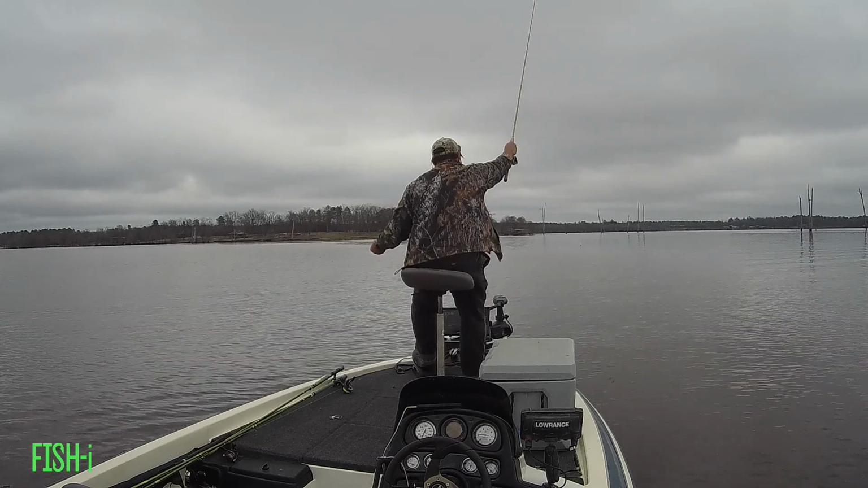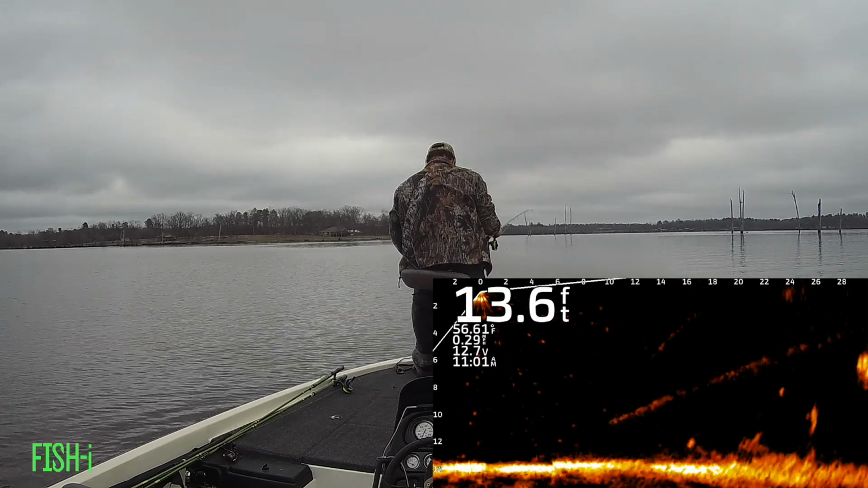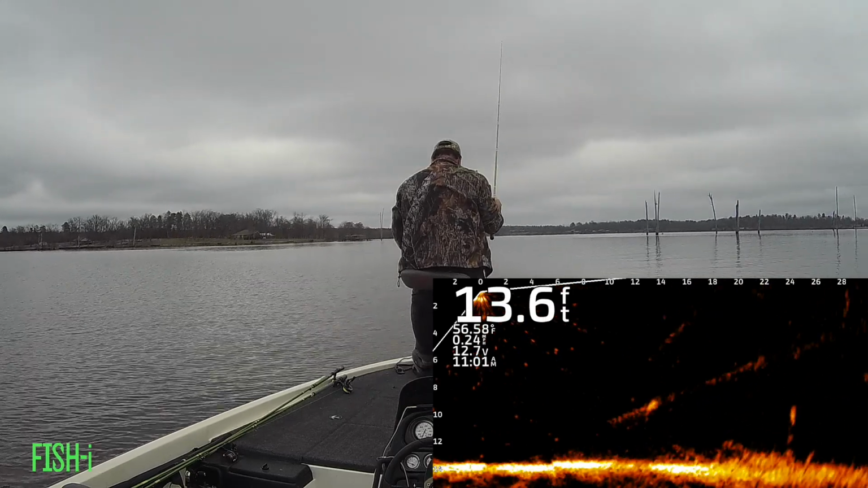This one right here was another one of those that looked like it hit my weight. I kind of lost sight of my bait for a minute, and all that happened at once. I noticed the fish came after it. I didn't get him, and then I just kind of let it fall back down on him. He came back and hit it.